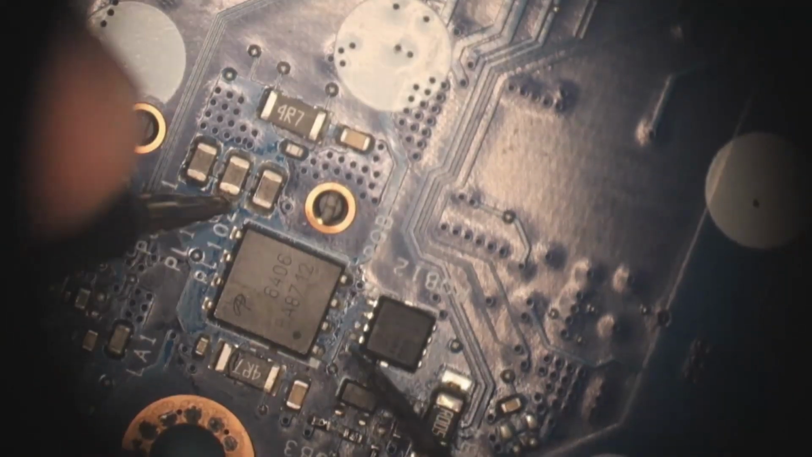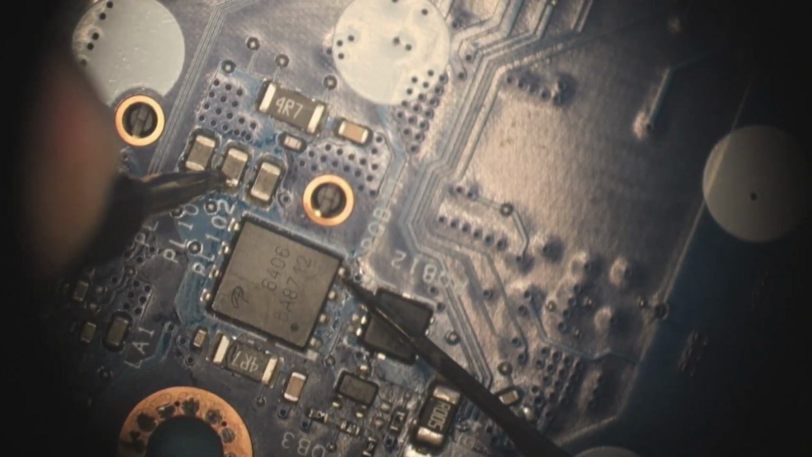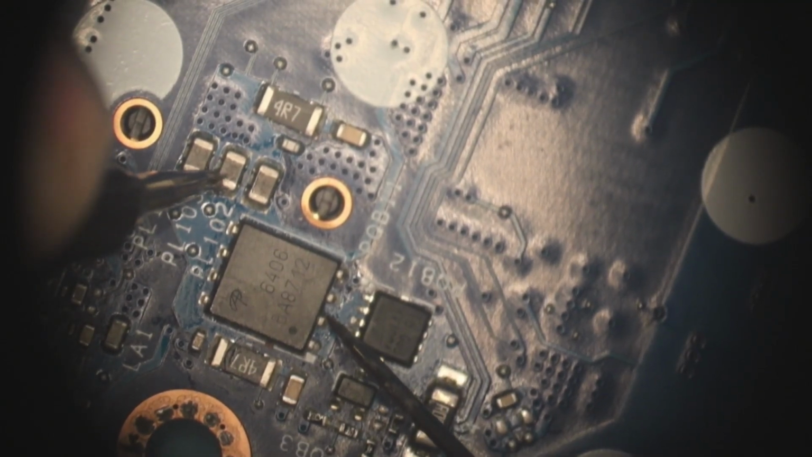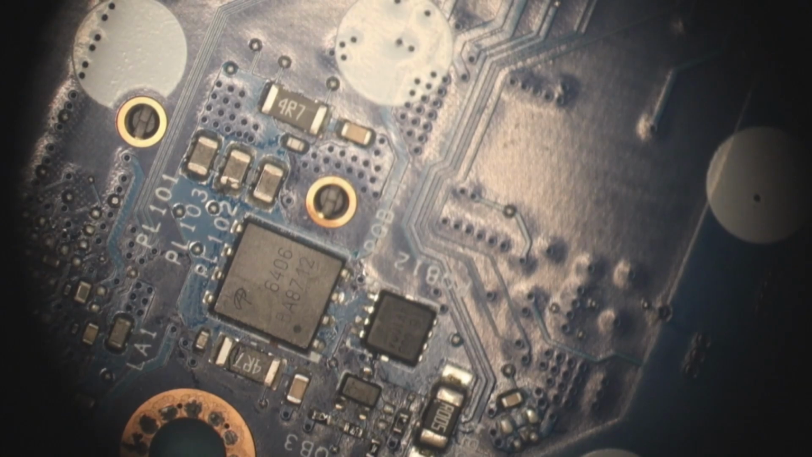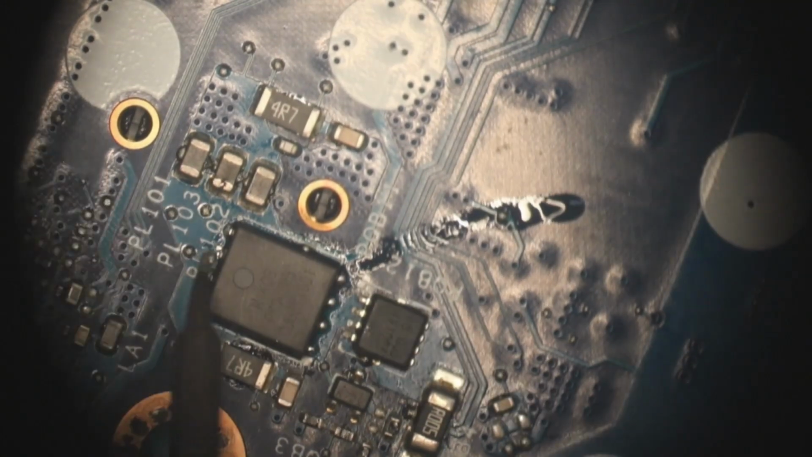Before I forget about it, I should double check that hot little MOSFET. Oh yeah, that measures 0 ohms. Rip little guy. Because it shorts from the 19-volt input to the 19-volt output, the board still turns on. But because it's short, the charging IC is going to get confused and refuse to charge the battery. Just quickly drop a new MOSFET on.